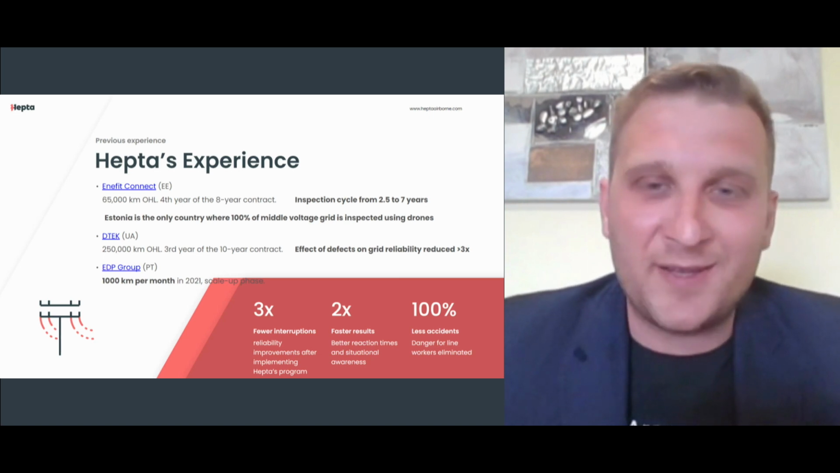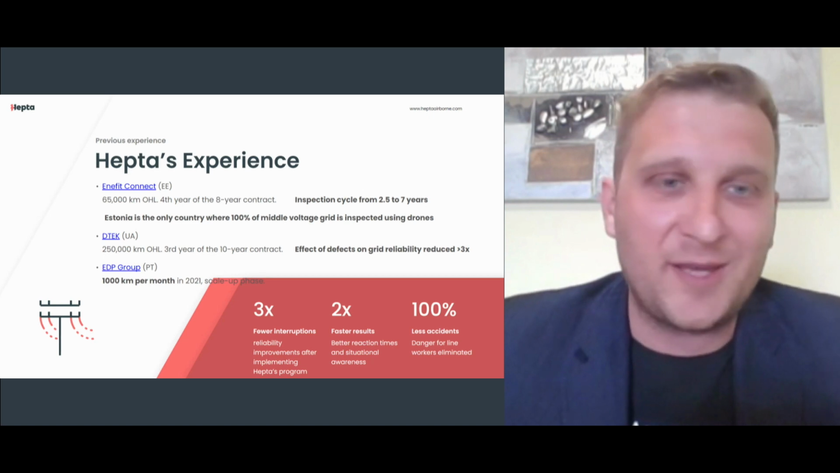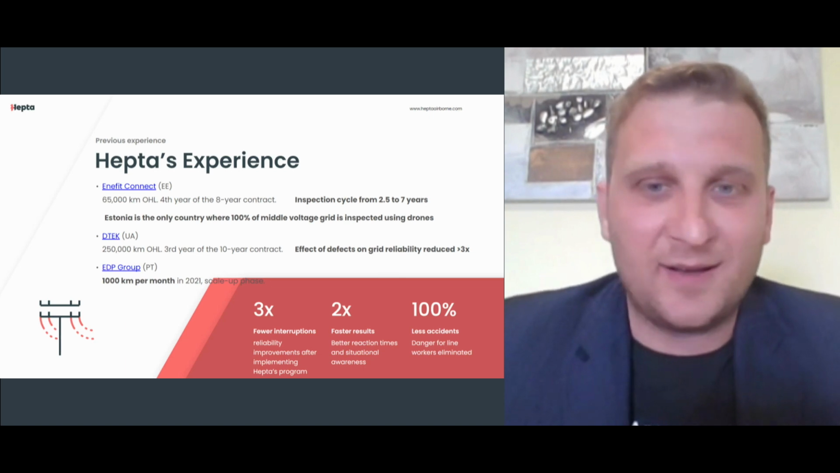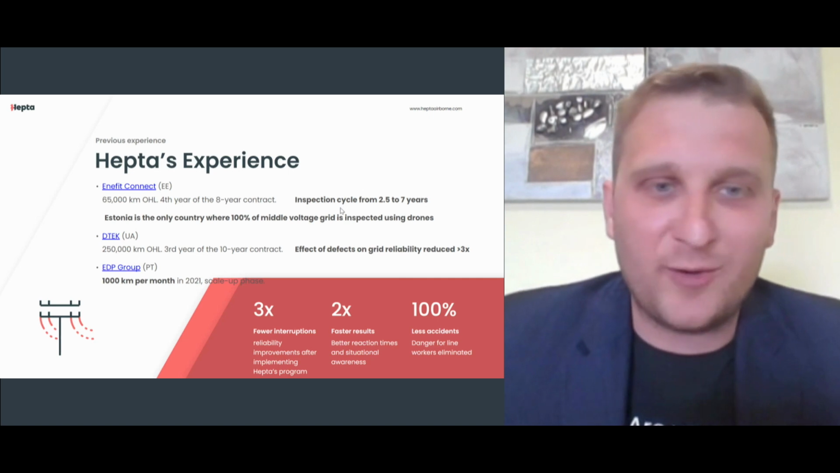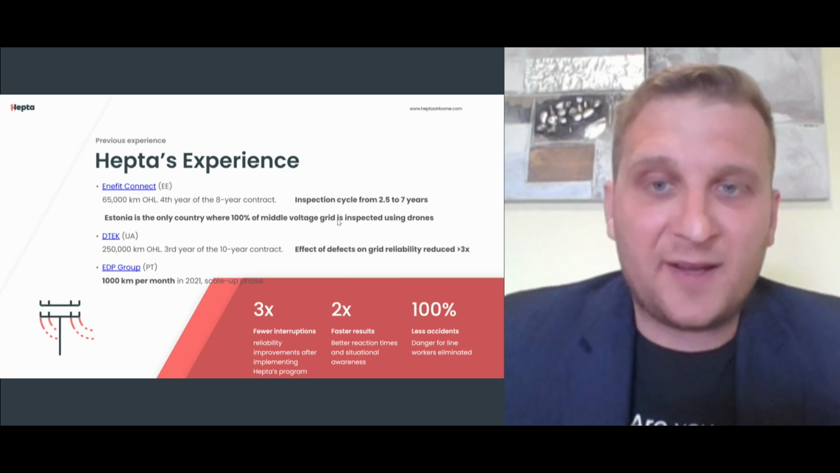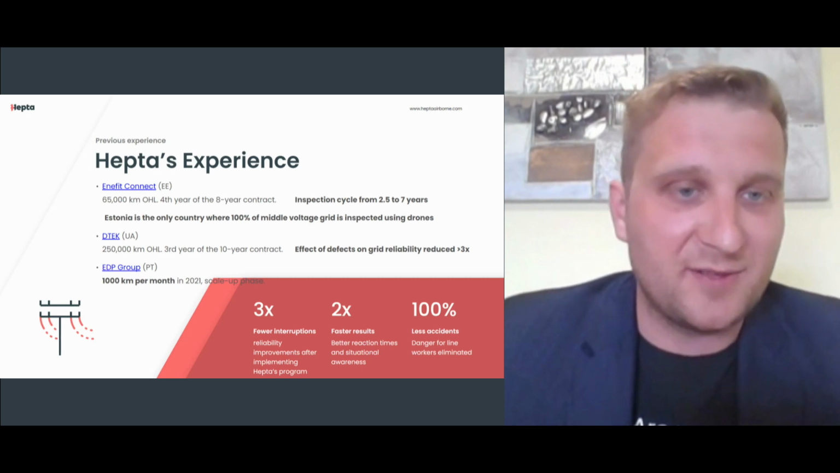They have been providing tremendous support to us in terms of getting the operations running, making sure that we have all the correct hardware and software, and the push that they enabled us to work cannot be overlooked. And now, following several years later, we can say that we have reduced the effect of defects on grid reliability by 3 times, which is just massive.